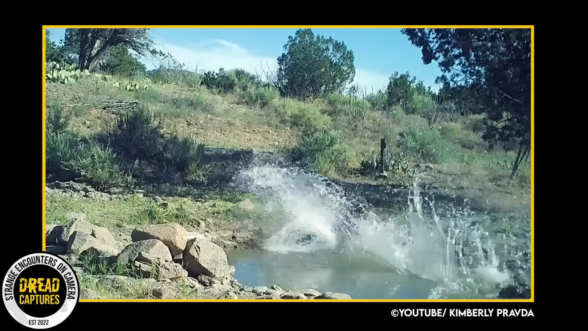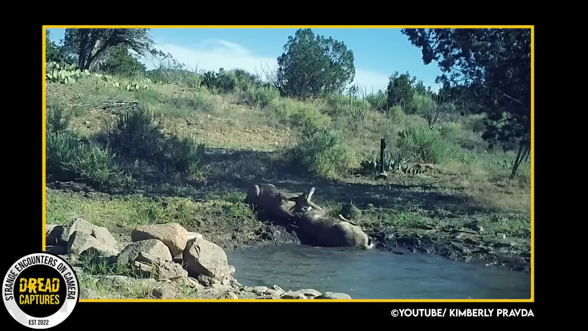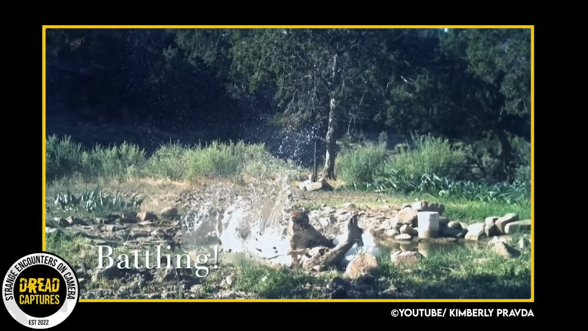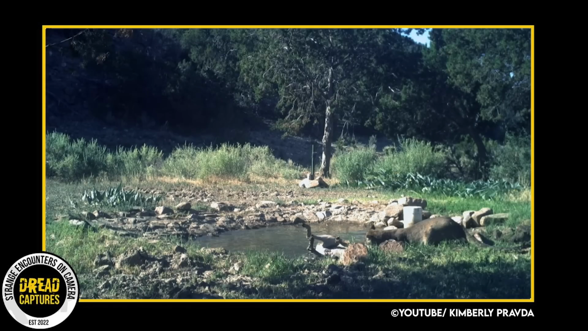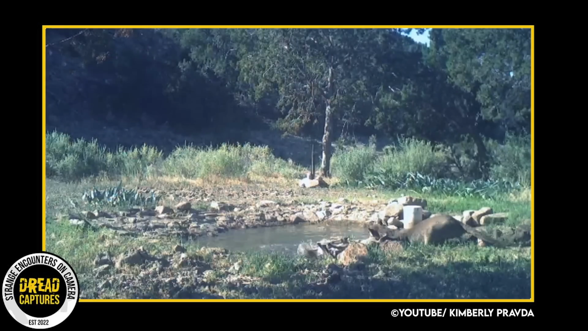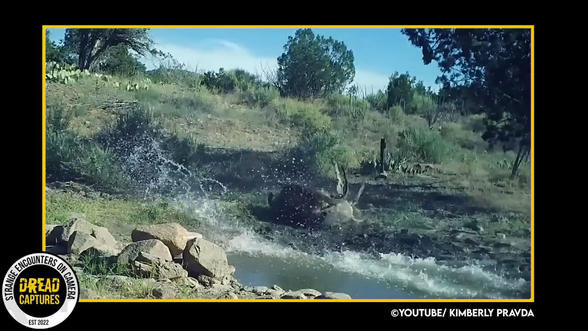Another amazing video here, but don't worry, this one has a happy ending. Pay attention to the right side of your screen. This is just unbelievable. Look at the deer battling. Such resilience. And she gets away. It's just crazy.